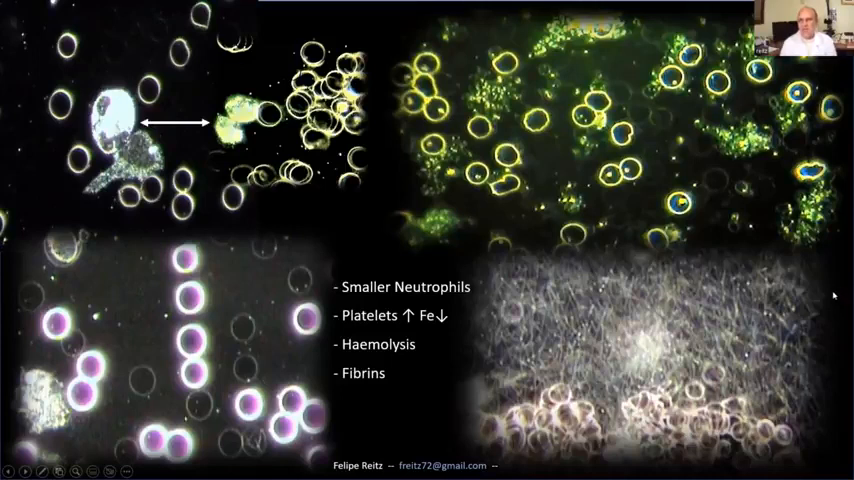And you can see some of the cells in the background, some of the red blood cells in the background as well. At the same time, you can see the shape of the red blood cells is not very round and perfect, clean shape. So that image was to show exactly the platelets, because when you increase the number of platelets in the blood, you decrease the amount of iron in the circulation. Okay, so that's what we see a lot. People complain of oxygenation deprivation, headaches, can't think properly. All this is related to iron and hemoglobin, right?